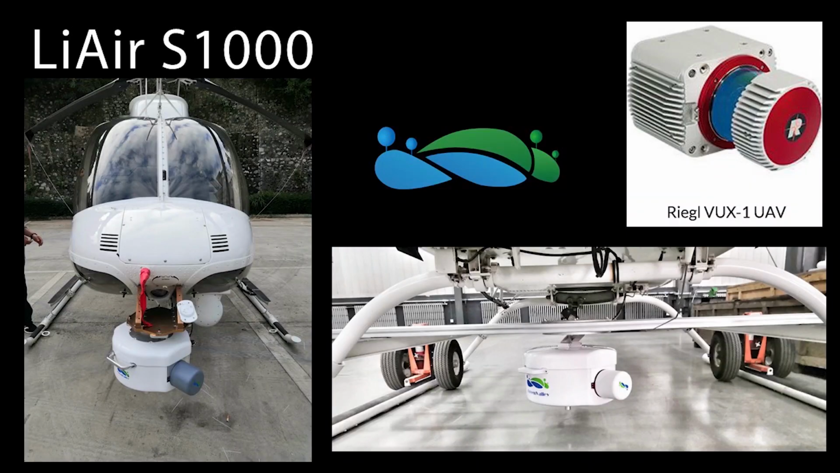And then there is our manned helicopter option here. So this is going to be our LiAir S1000. This features the RIEGL VUX-1UAV. This is once again a manned system, so it's not a drone, it's not a UAV. There are mounting kits available for the nose and for the underbelly, and depending on where you are in the world, you probably have specific certifications that are needed to work with this equipment.